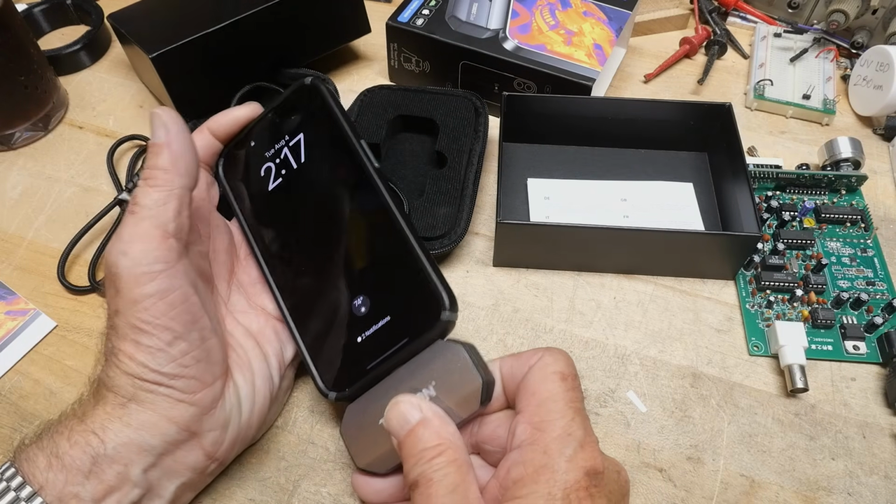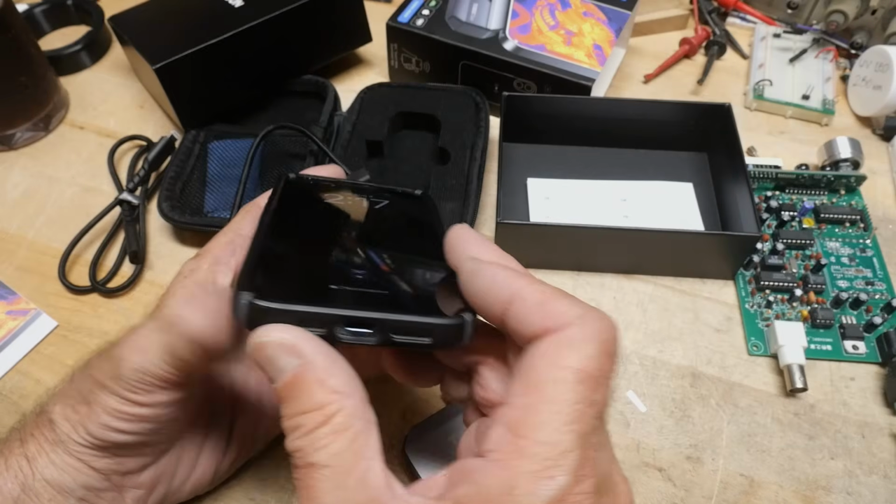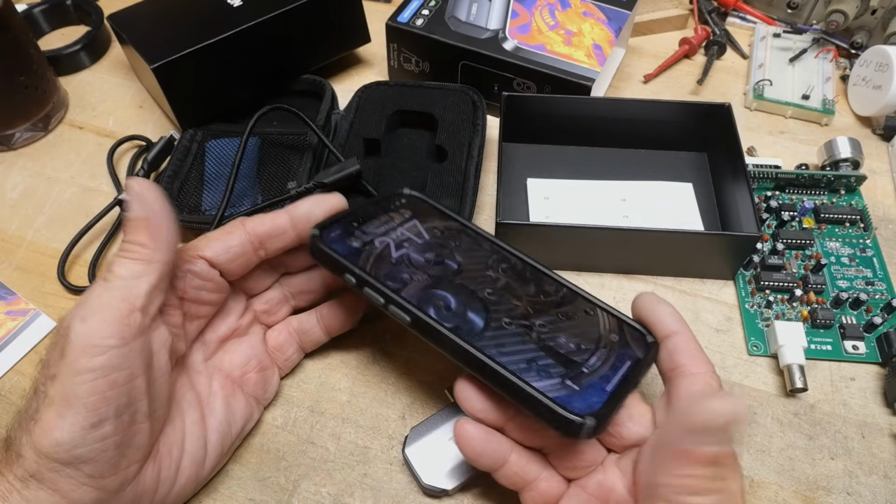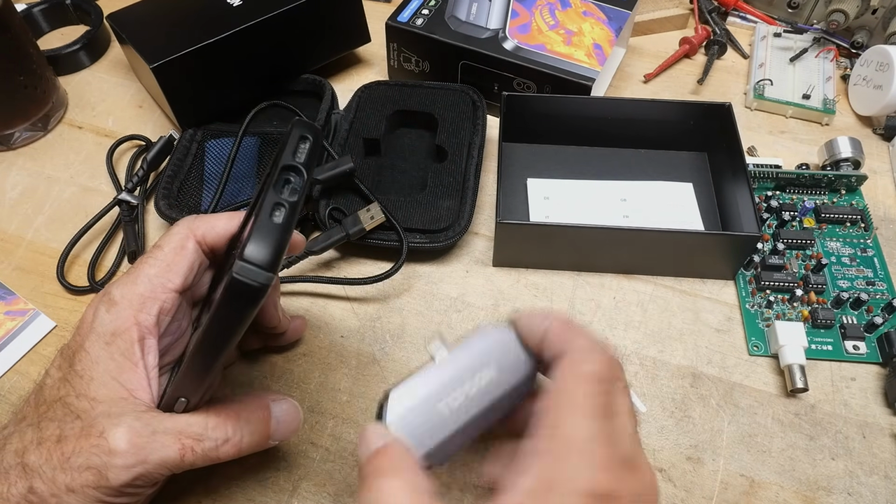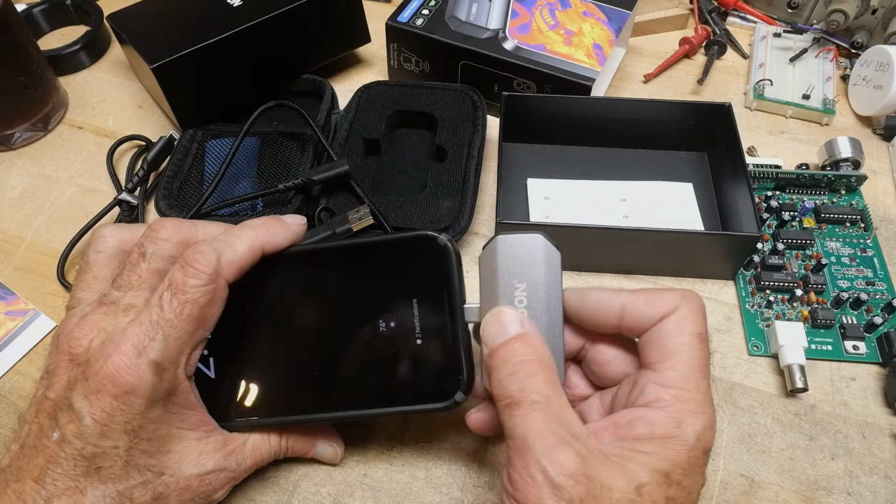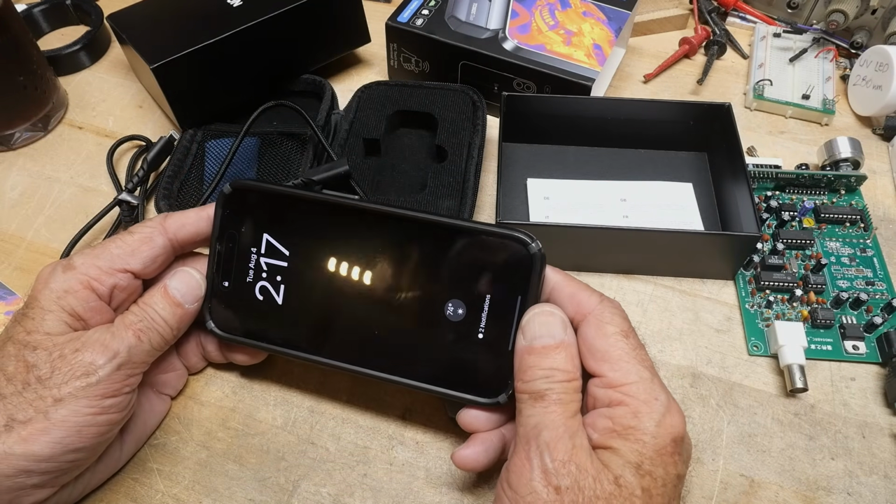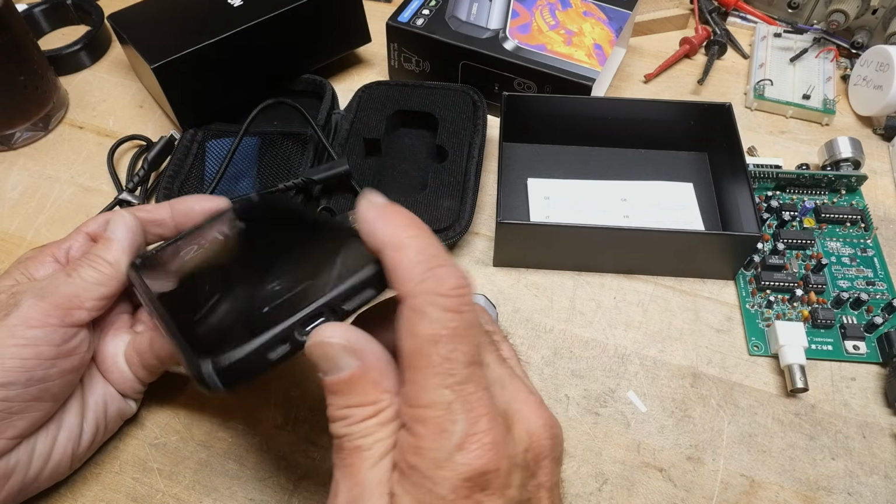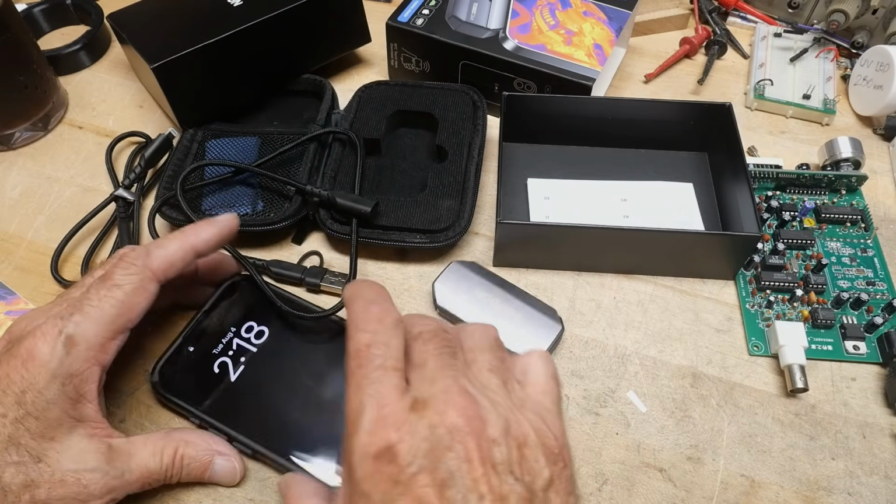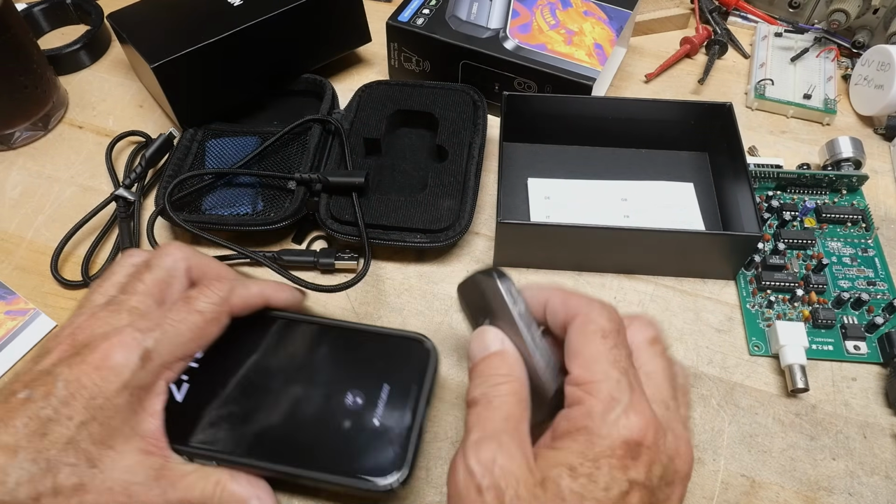And the problem is that it won't go into my phone. And that's because my phone has a case on it, right? Everybody's got a case on their phone. And they didn't allow enough length on the product to attach to your phone unless it's a bare phone. If it's a bare phone, it works fine. But if it has any type of case, you know, mine's got a drop case, then you can't plug it in. They need to have it just a little bit longer.